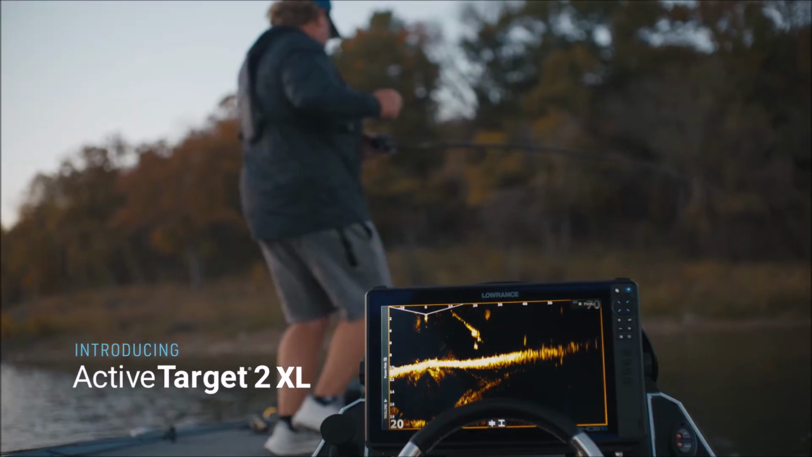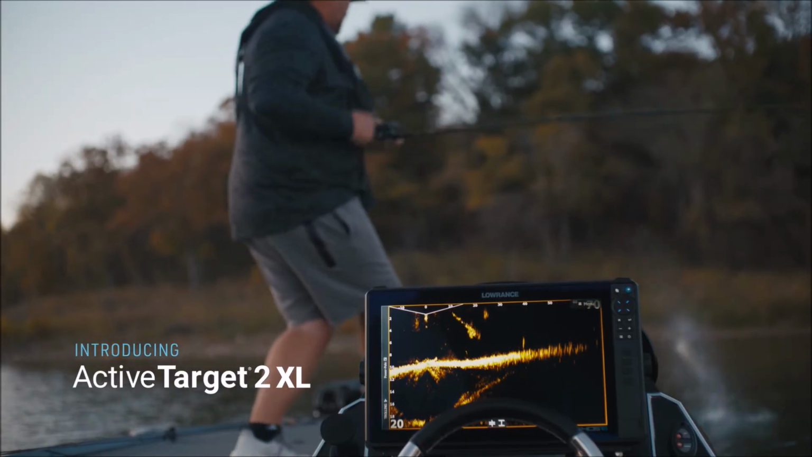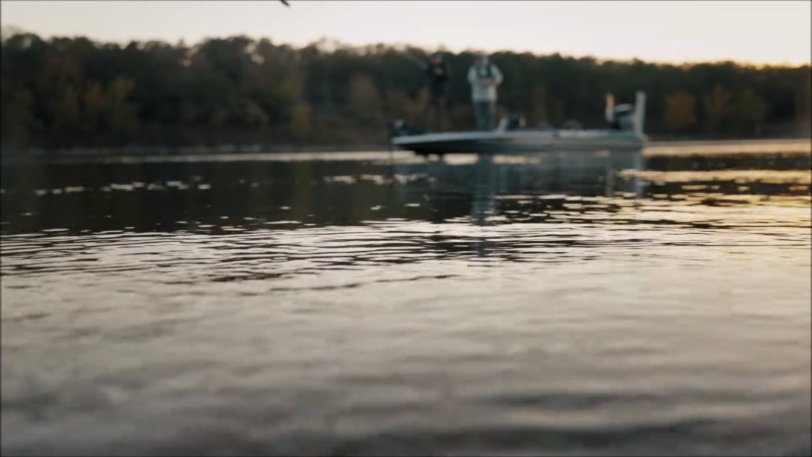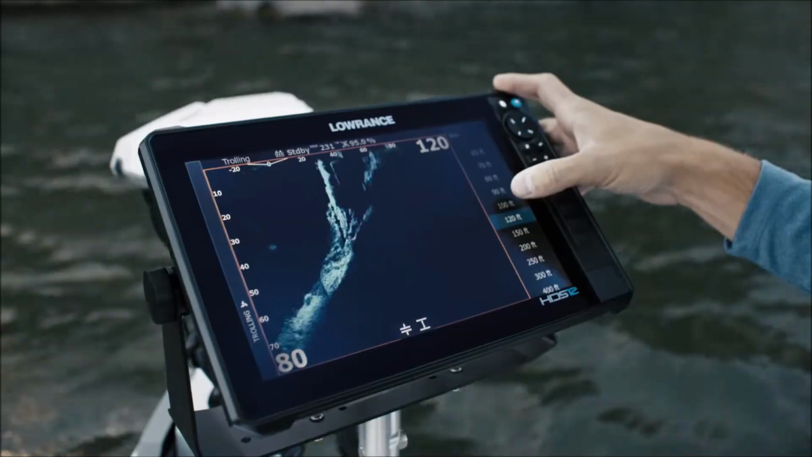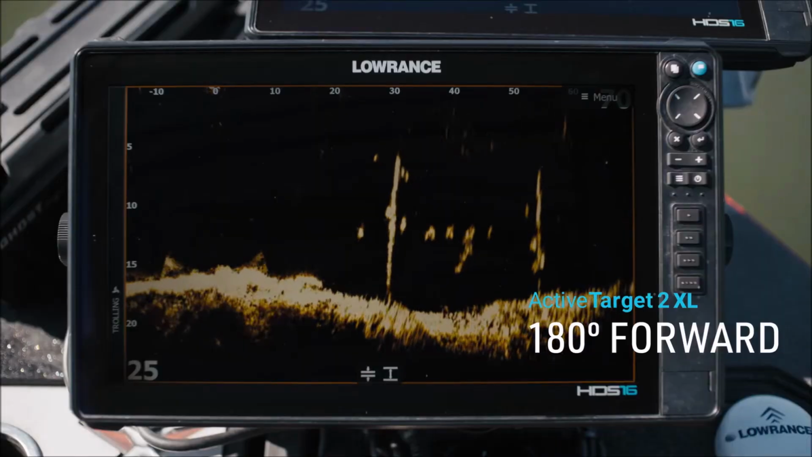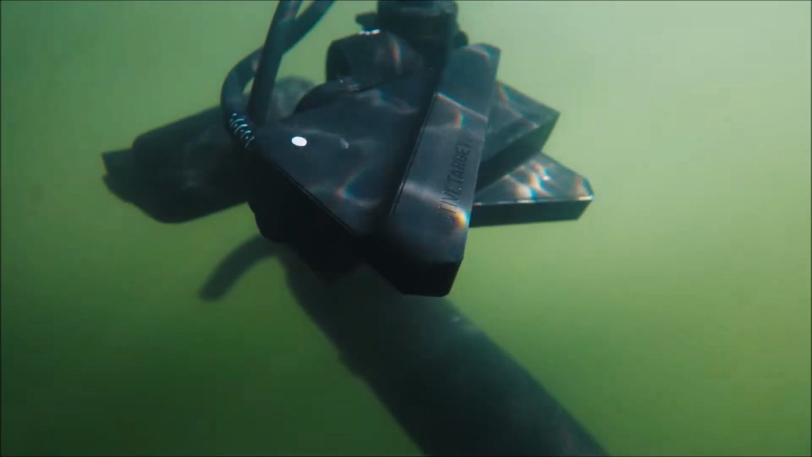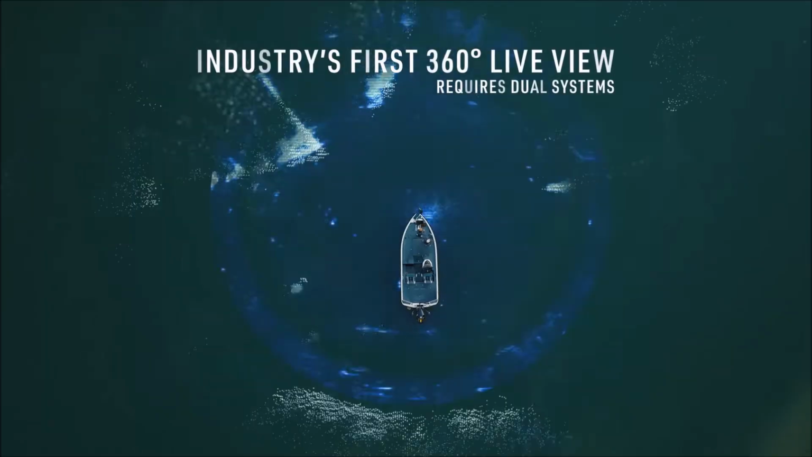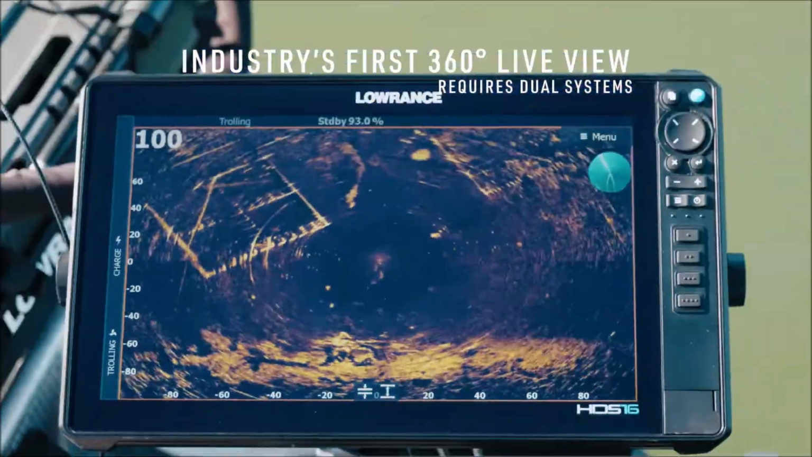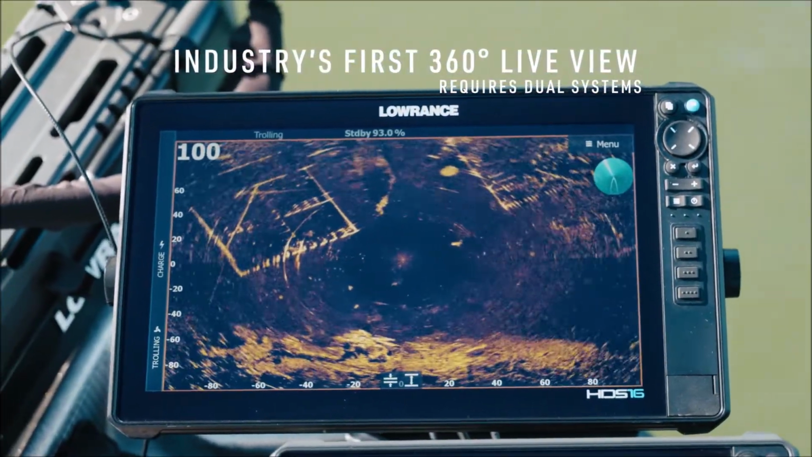Introducing ActiveTarget 2 XL. The only better live view involves getting your head wet. We made blind spots the enemy with full 180-degree live views. But it doesn't stop there. Doubling up with two systems unlocks the industry's first 360-degree live view for a full view around your entire boat.